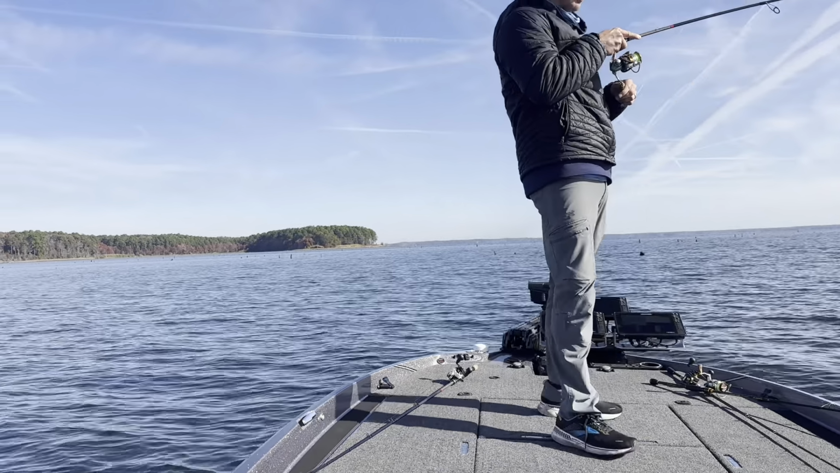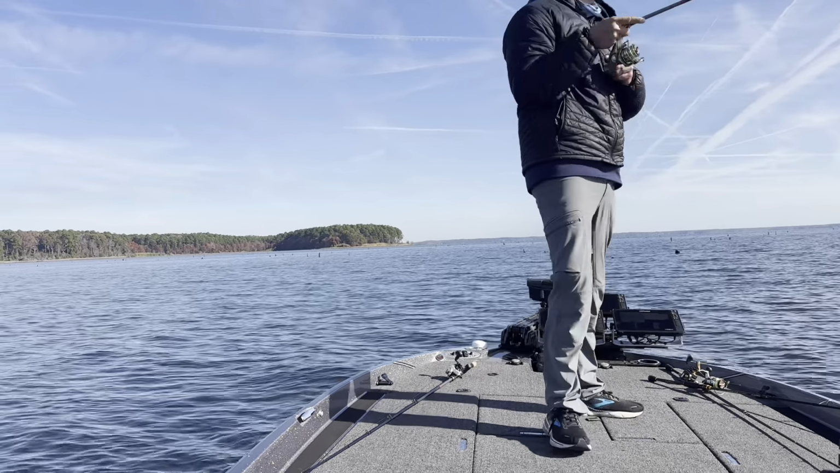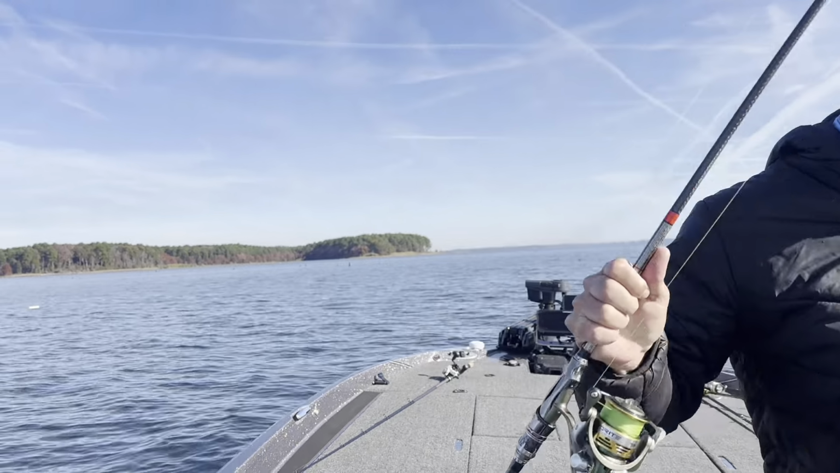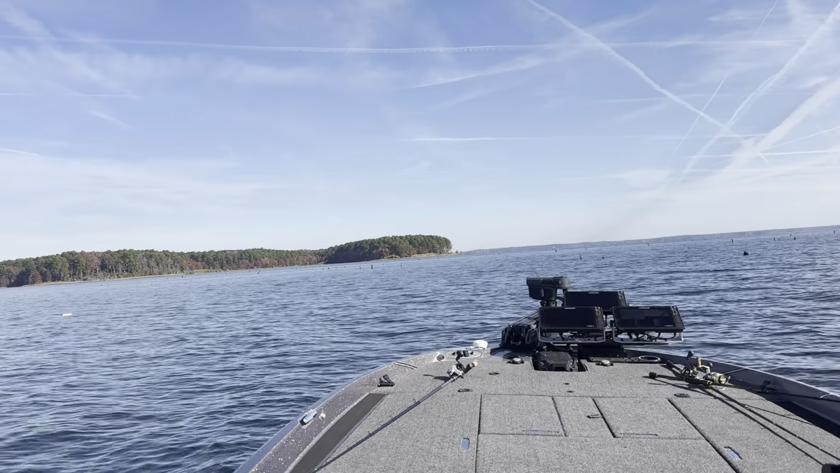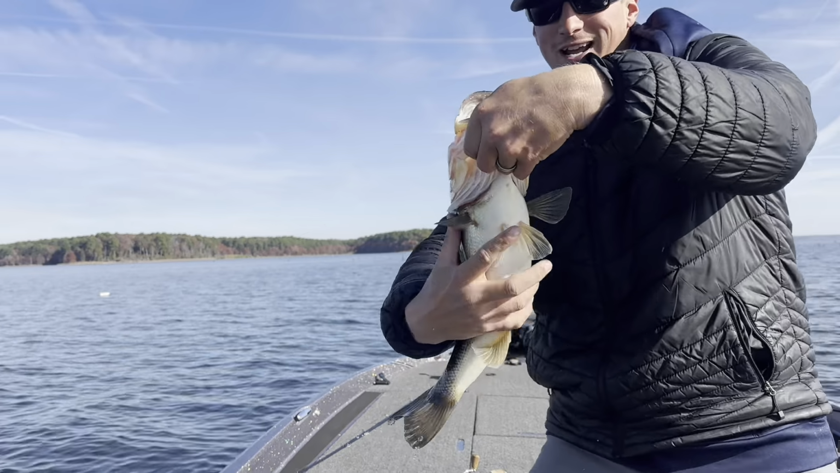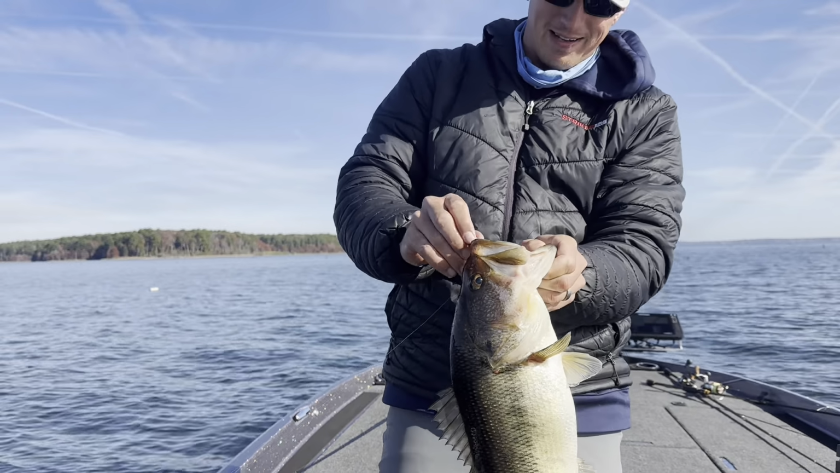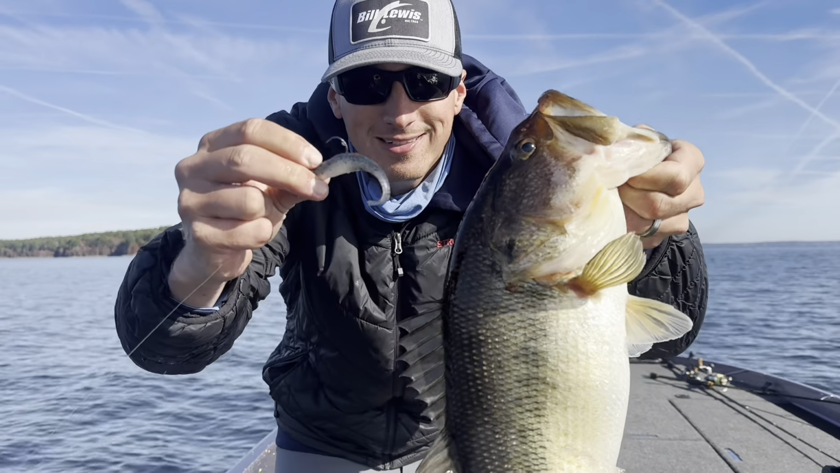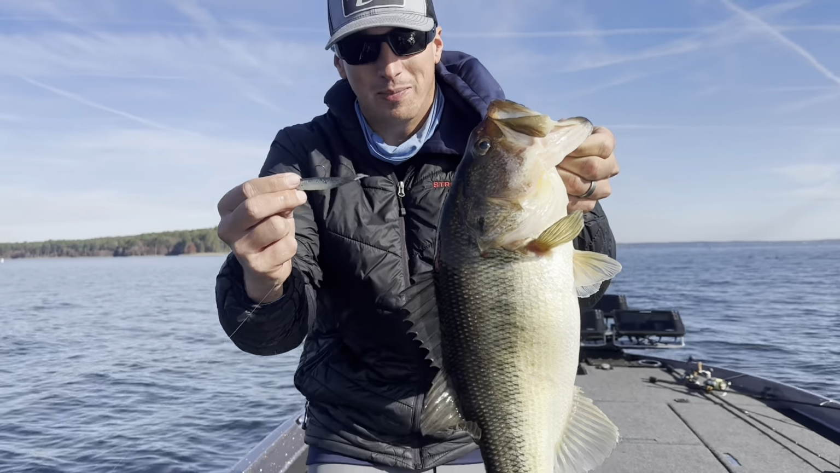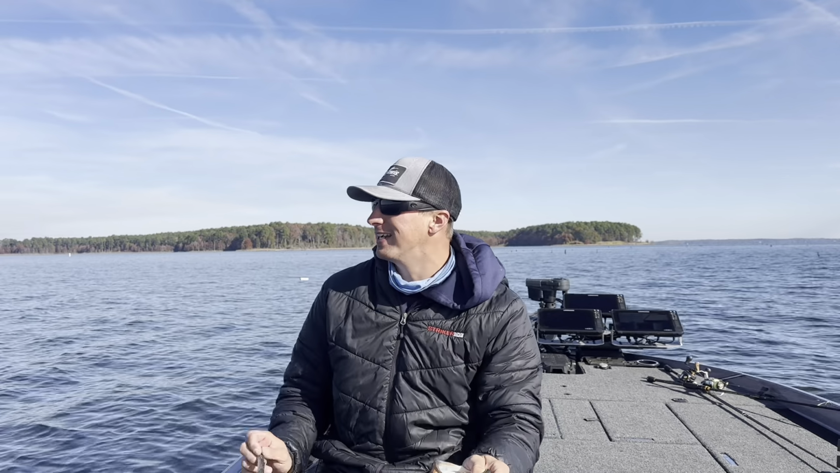Got a good one hooked up. Tied on a Damiki rig. Oh, look at this one. Oh. That's a scented jerk shad right there. Look at that. That's the 4-inch bad shad right there. That is a bad dude. Look at that. Hey, look how fat. There's a ton of them down there. Oh man, I cannot wait to get back to this lake.